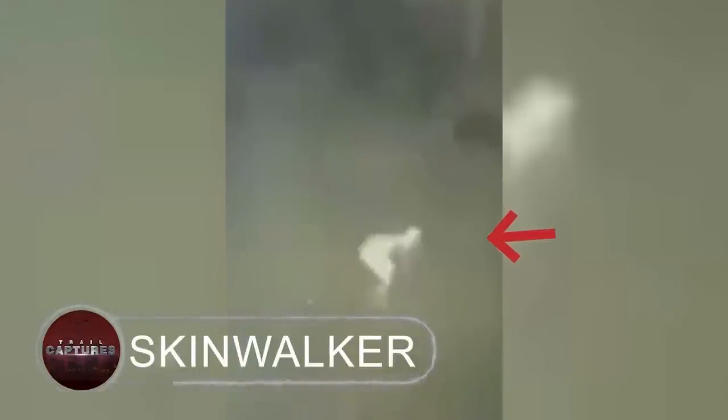Skinwalker. This pale creature, who appeared to be elderly, was observed strolling around Kentucky in 2022. Inspiring paranormal buffs, this video went viral right away. The video's unsettling atmosphere is enhanced by the alien-looking humanoid monster that is seen strolling down an abandoned street. It also appears to be a little slumped over. The creature appears to be lurking from somewhere and has a faceless body.